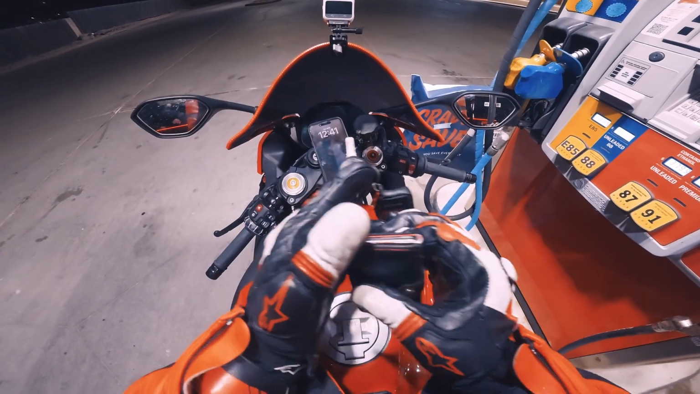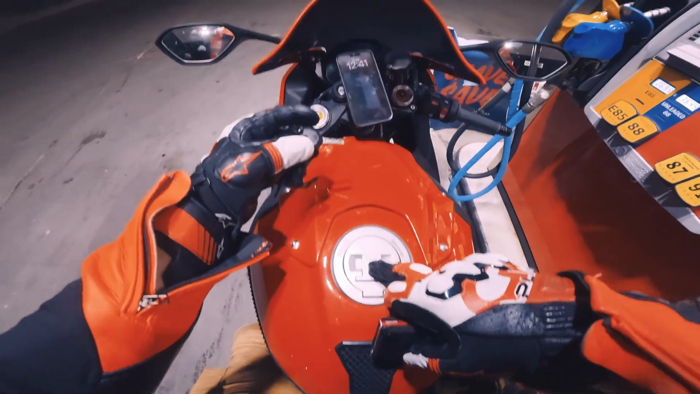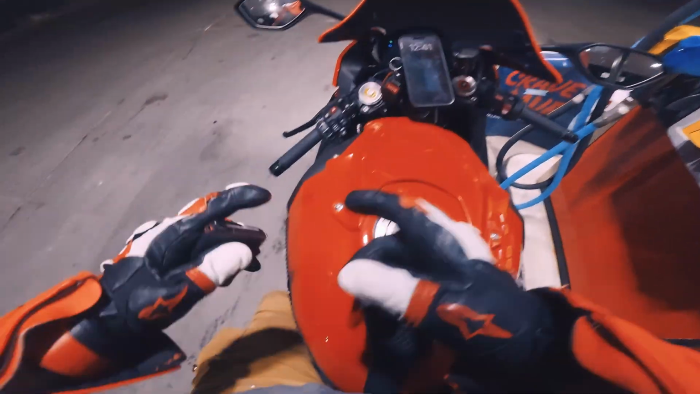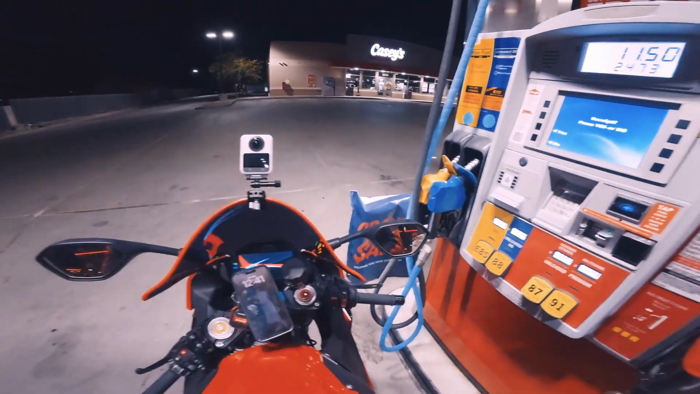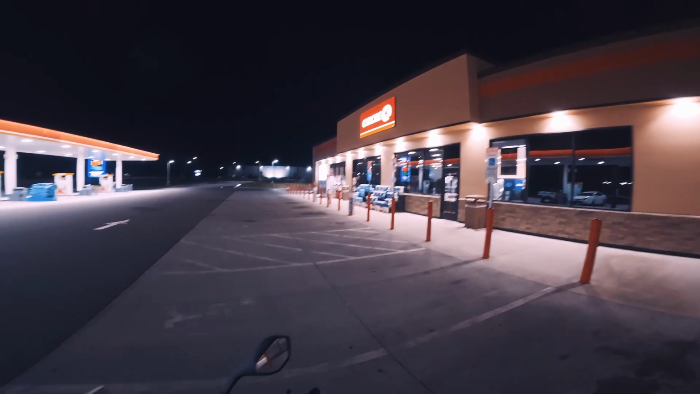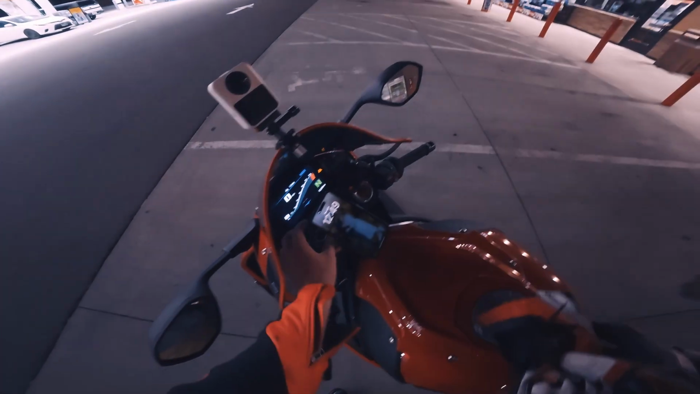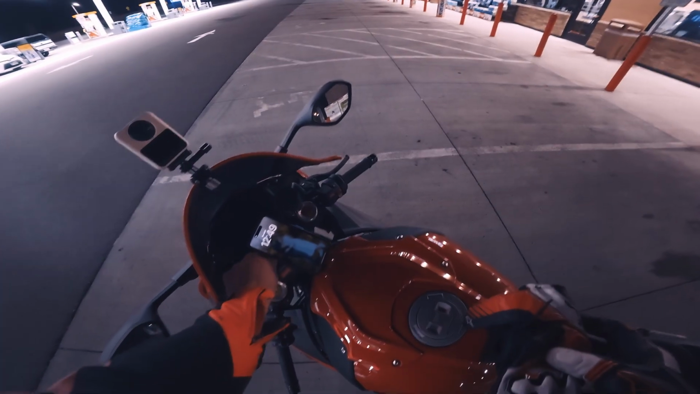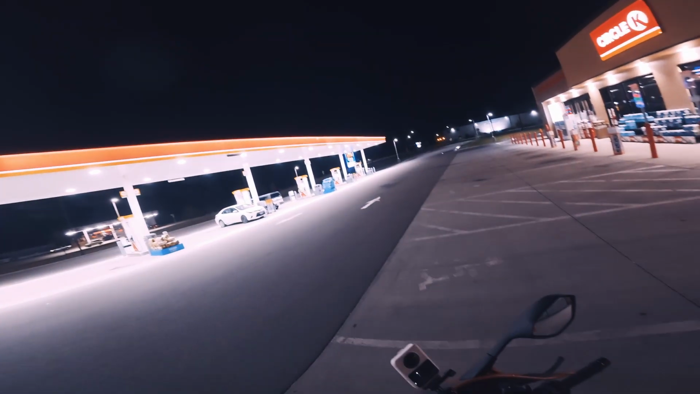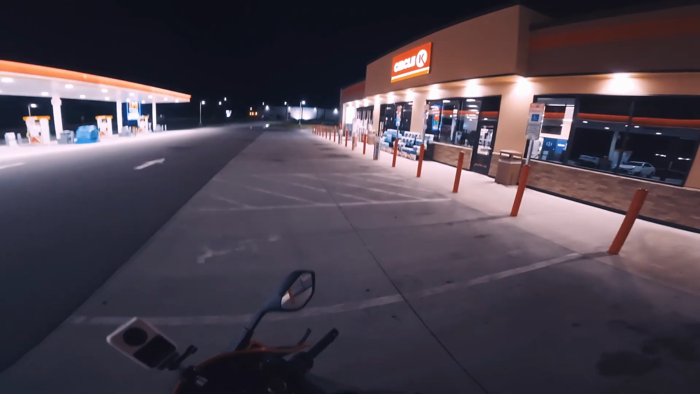I've seen way too many videos of these keys breaking off in there and then leaving the rider completely stranded. I'd rather that not happen to me. Just take one glove off. Give me my keys. I need them. Man, I really cannot stop sniffling.